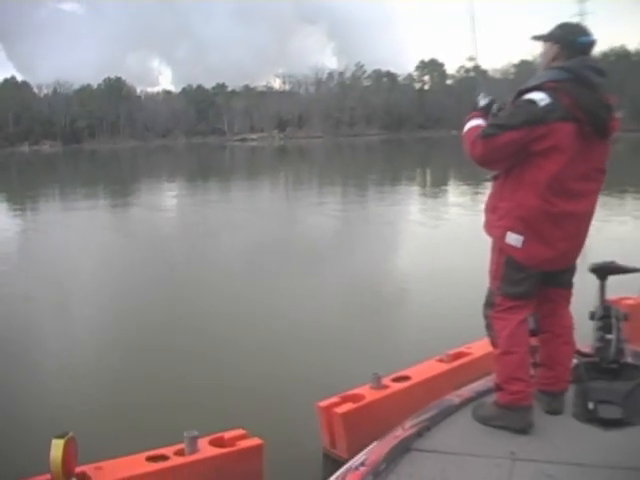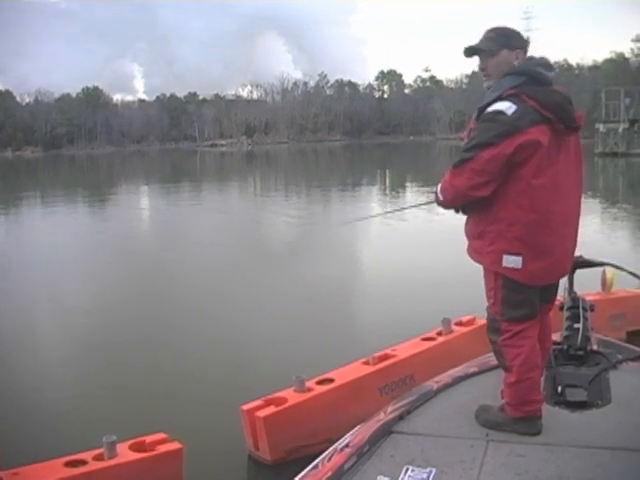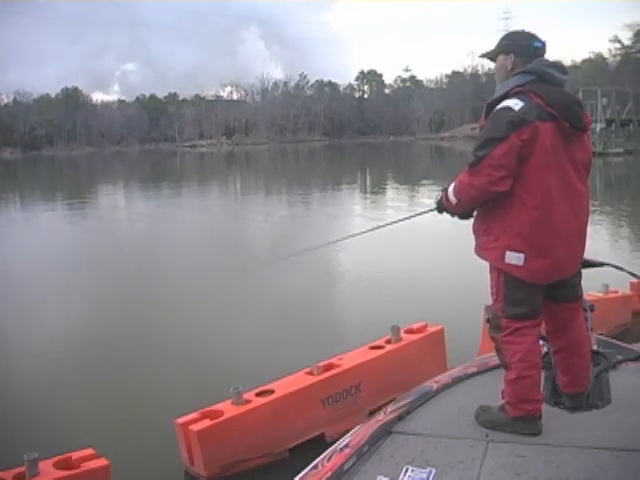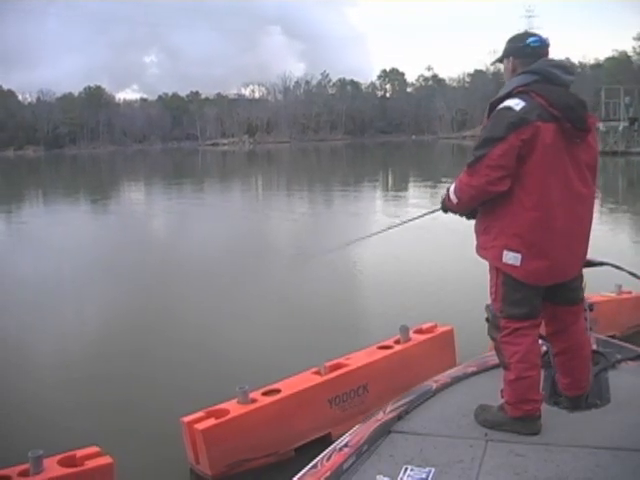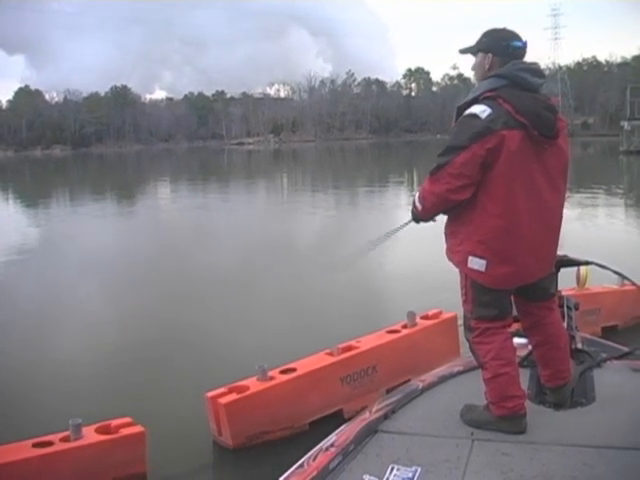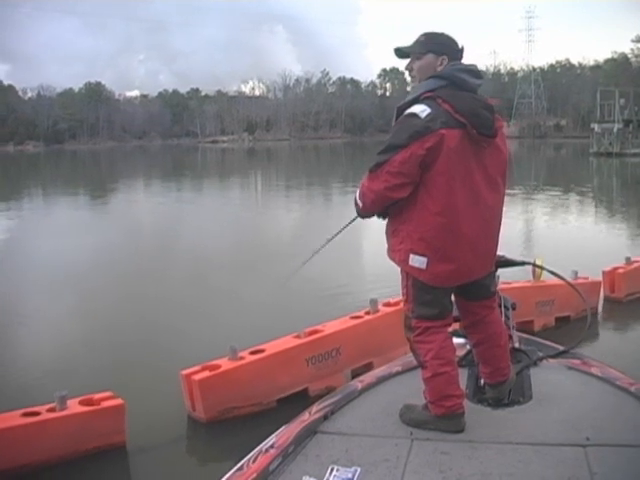I mean, heck, water temperature is 55 degrees. I just looked at it, the first time I've looked at it up here, this 55-degree water temperature. Holy cow. Almost 56, 55.8. Which is warm because I think the rest of the lake's like 48.